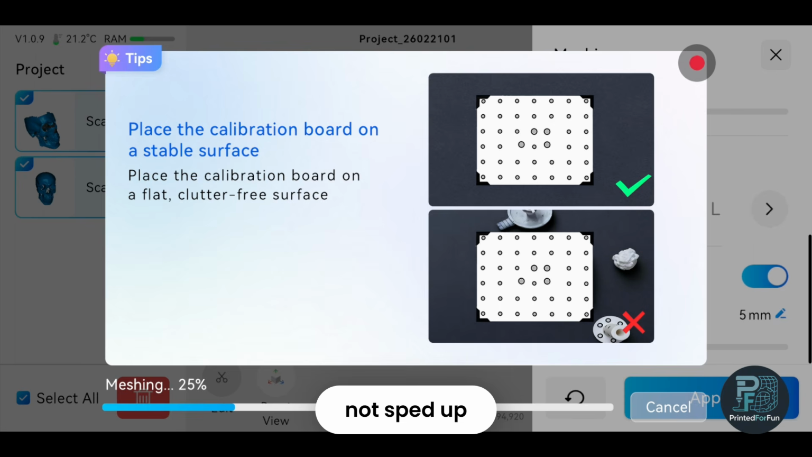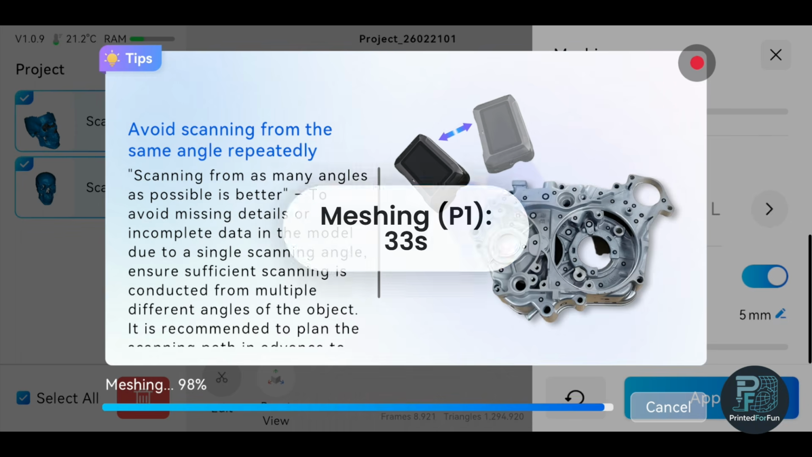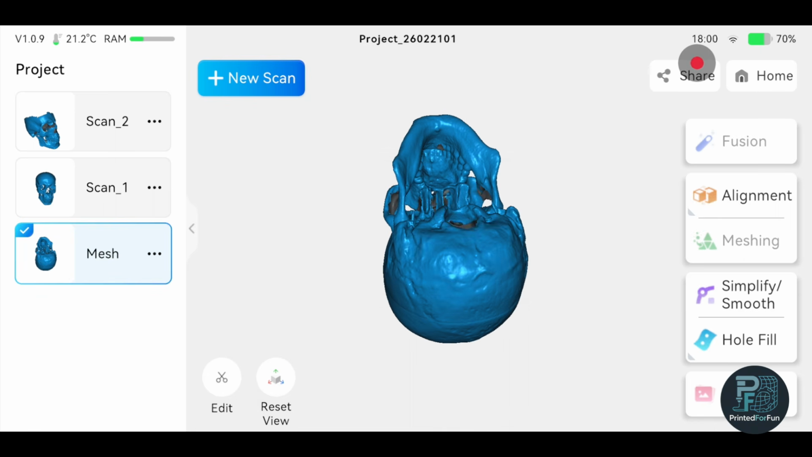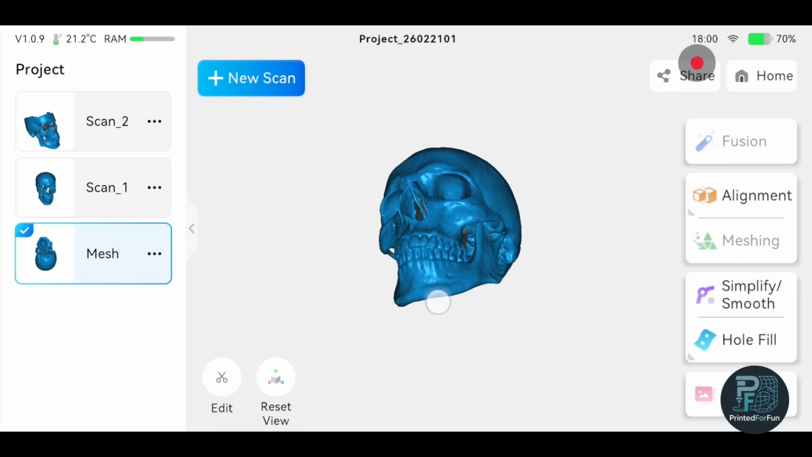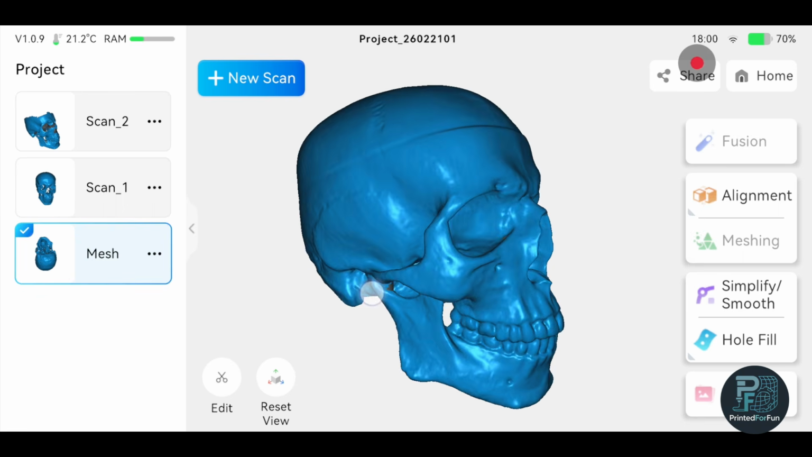So you don't need to do an explicit meshing step. If you want to do the meshing again, you can do it for smoothing or for reduction of the triangle count, but it's not necessary. The meshing itself is quite fast because it's basically only remeshing. So now we can see the finished skull, and I would say it looks quite nice.